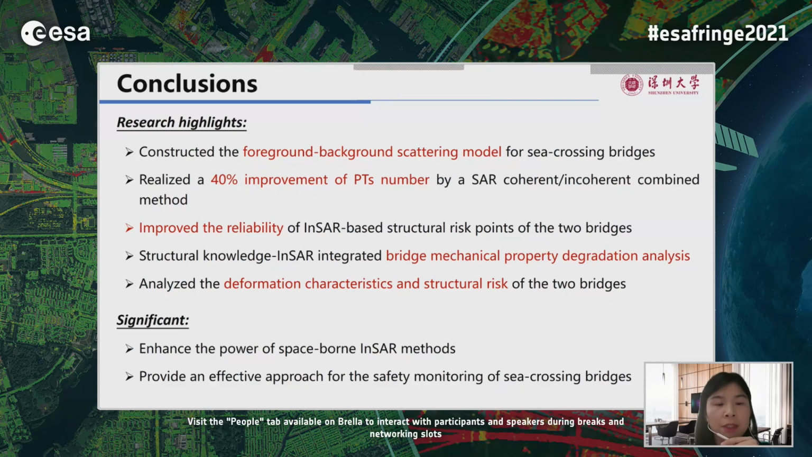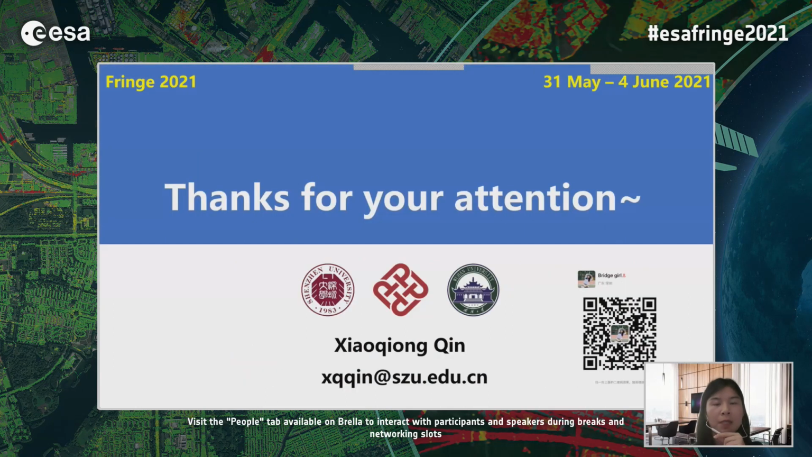This will enhance the power of spaceborne InSAR methods and also provide an effective approach for the safety monitoring of sea-crossing bridges. That's all for the presentation.